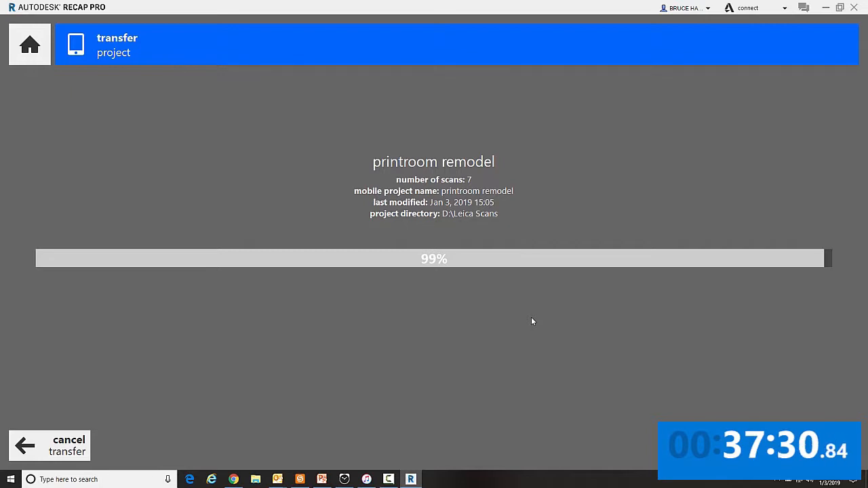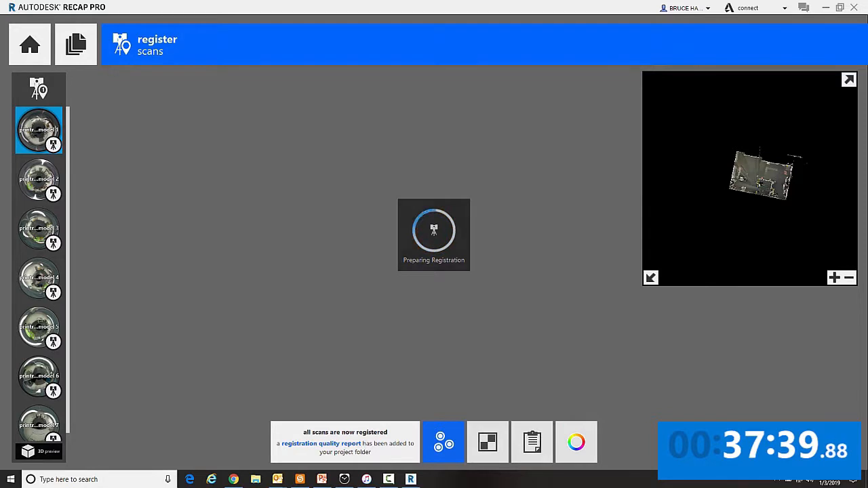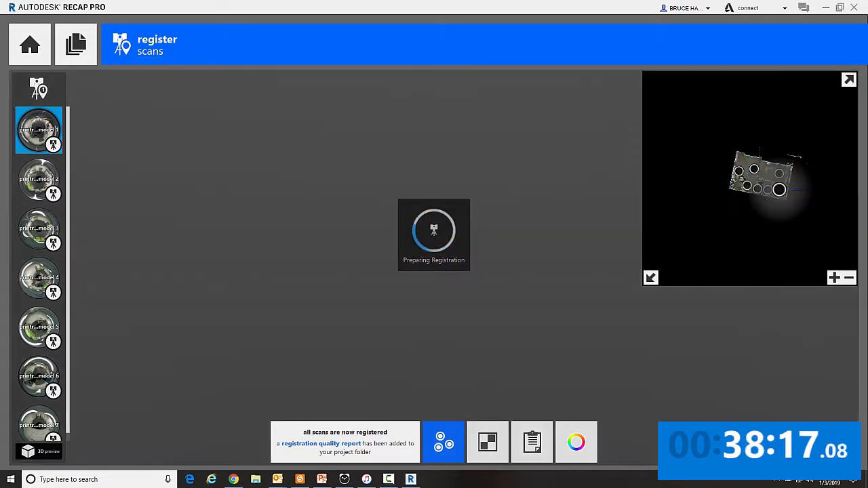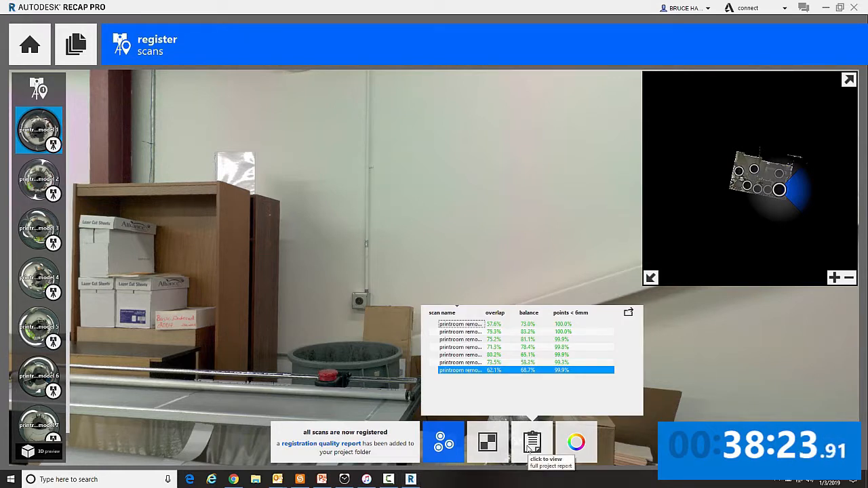At the end of the transfer process, it's going to switch into a mode where it is loading the registration results from our registration done on the iPad into Recap Pro here on the PC. So while that's doing it, we're going to move forward again in time. At the end of it loading our registrations, we can click on the registration button and look at the overall registrations that are loaded.